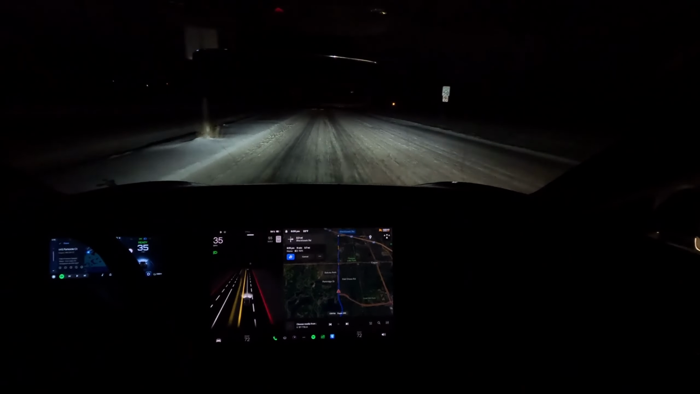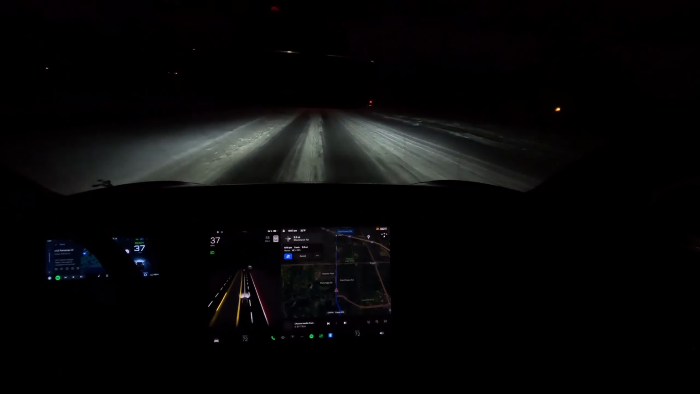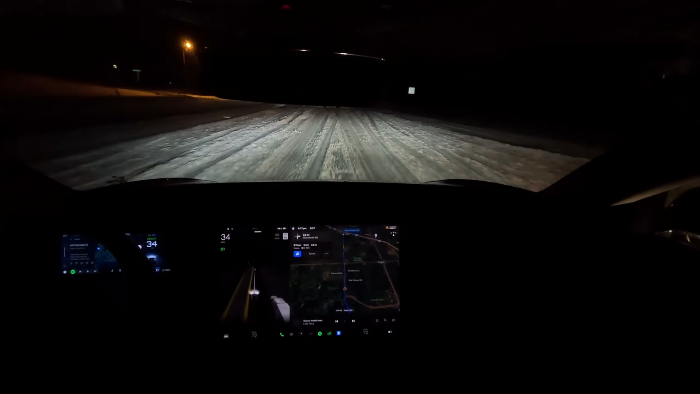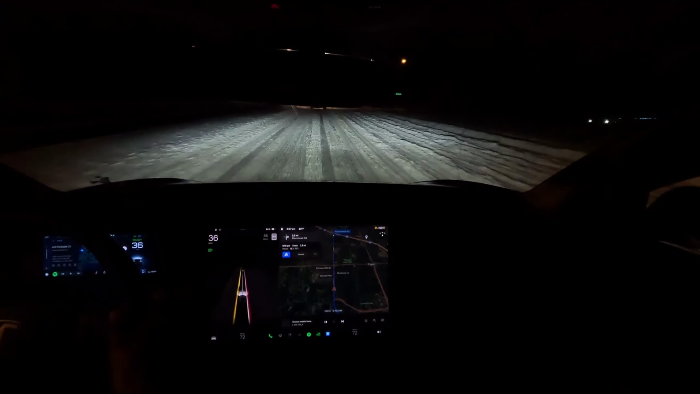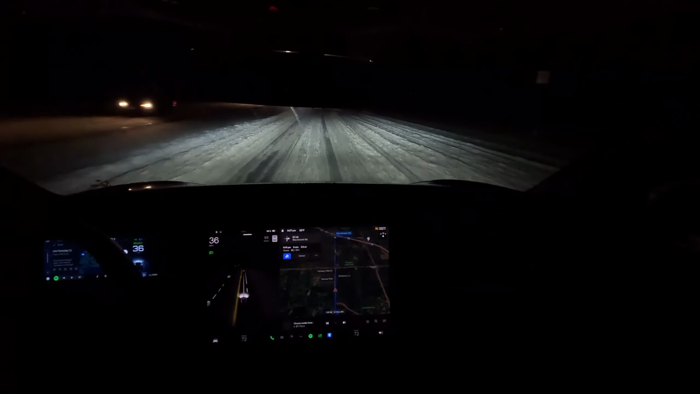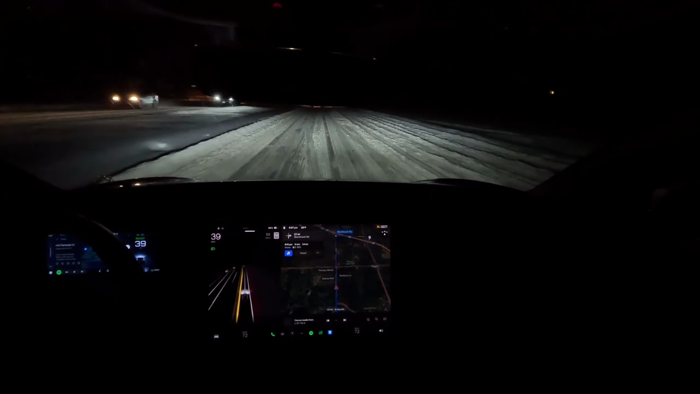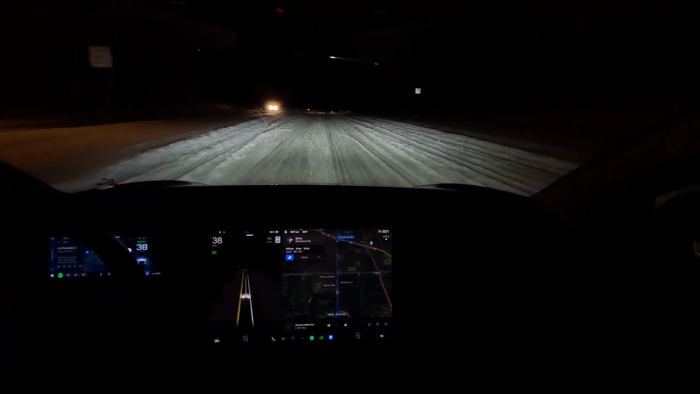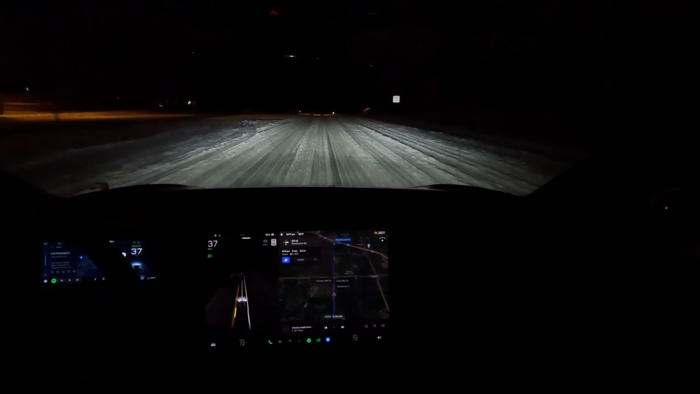This is a big problem, especially for folks that live in states that get a lot of snow throughout the year. In the East Coast, in the Midwest, northern part of America, it will be hard for people to use FSD Beta at this moment on this build. It still needs some working with, and it's not even close to how much a human is better than the computer right now in driving these type of conditions. A teenager will be able to drive better than what the computer is doing right now. A teenager with a little bit of experience. Not a new driver, but